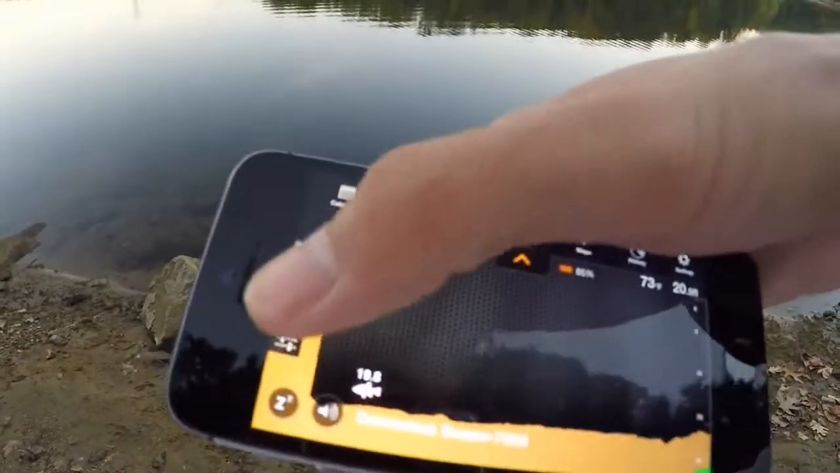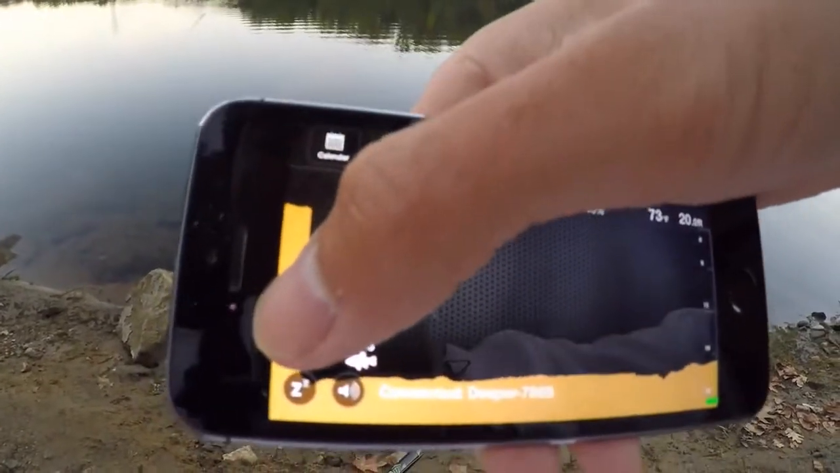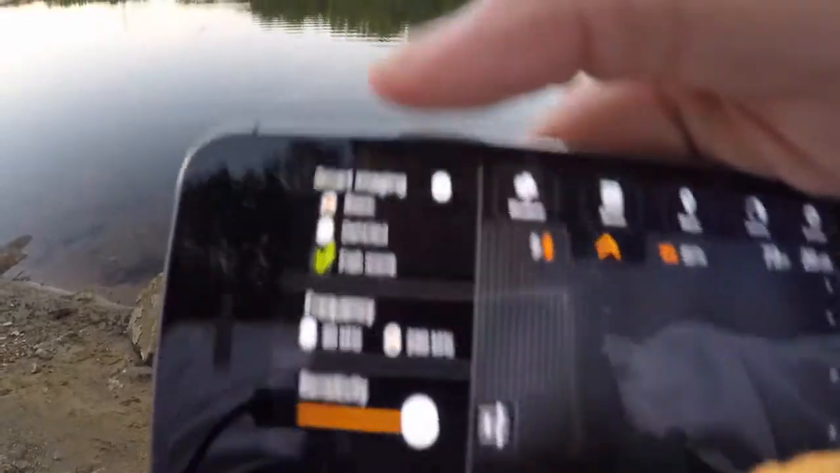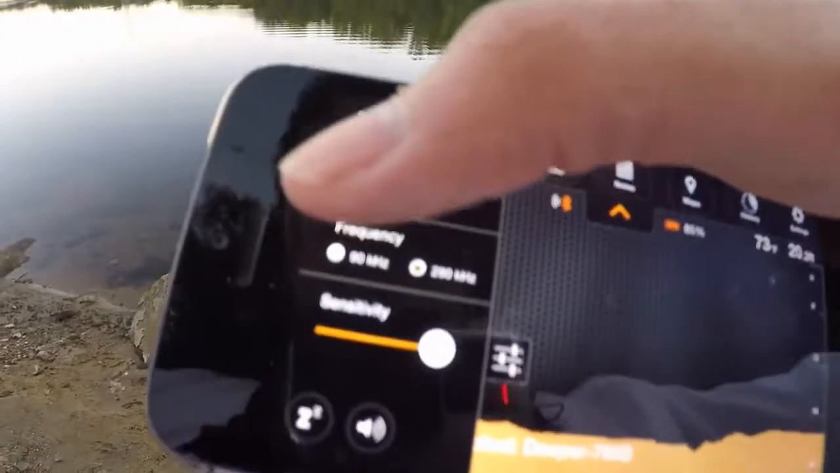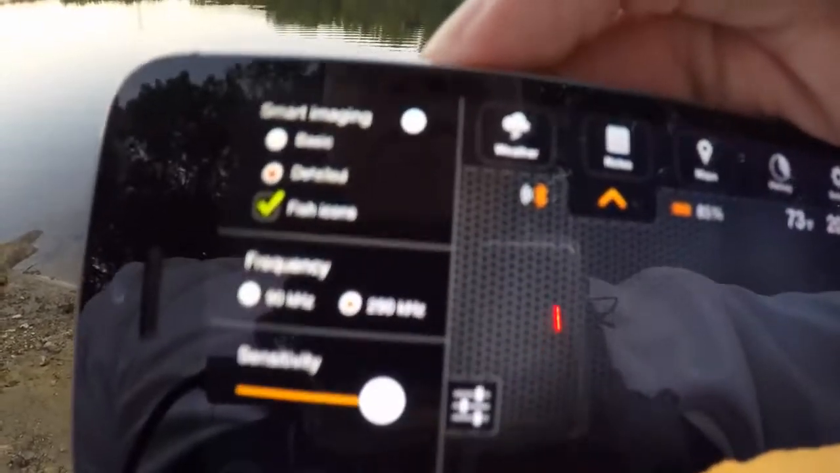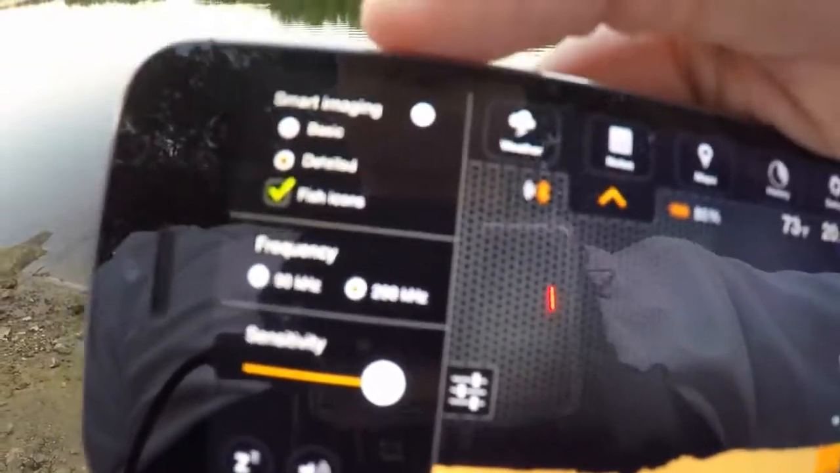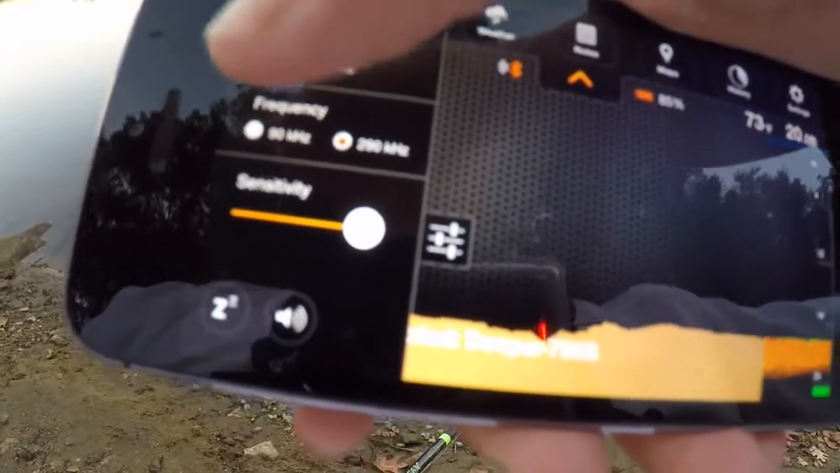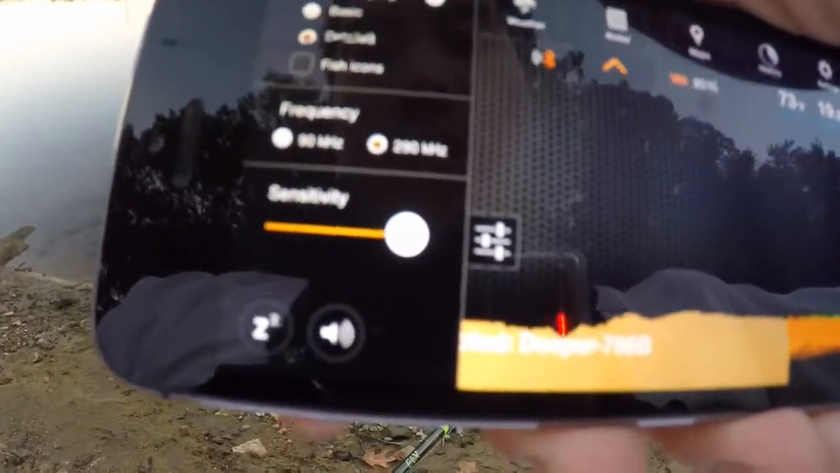So what you're gonna do is click this button to the left to open up the panel. So you have basic and you have detailed. You want to go to detailed. And then you have fish icons, and I actually like to turn that off, because sometimes you can read fish icons that aren't really fish, and it can just distract you.